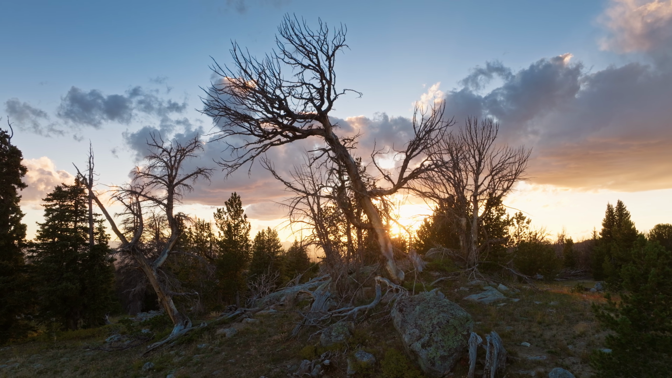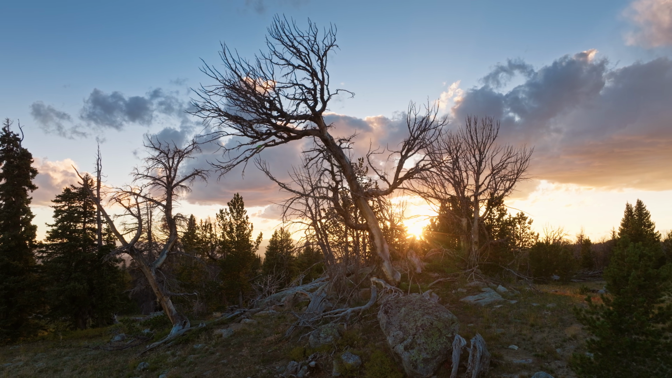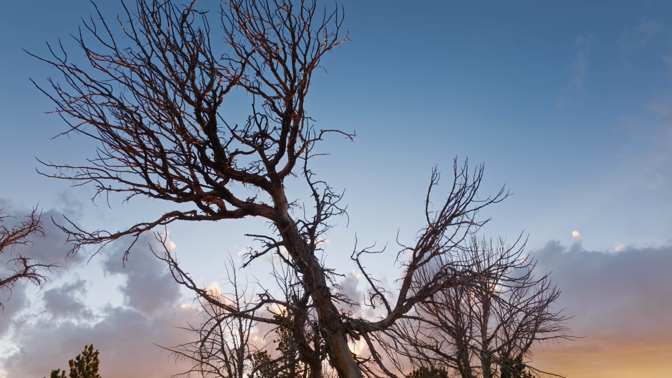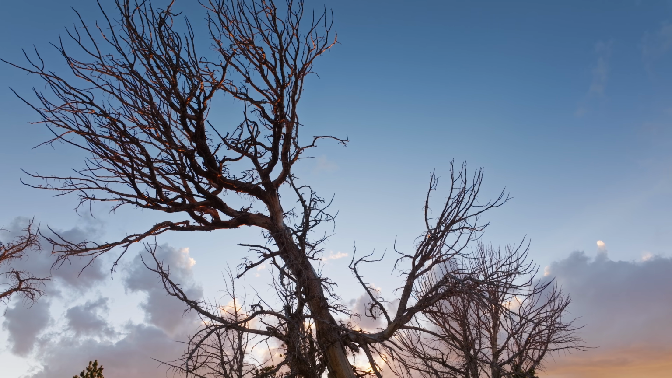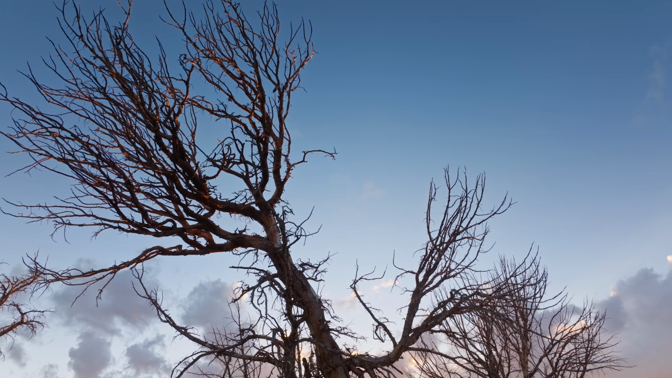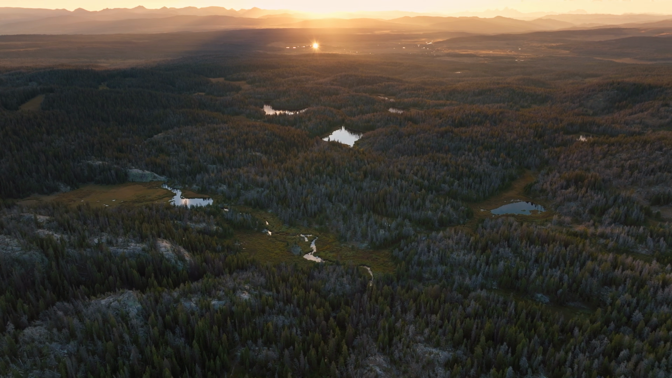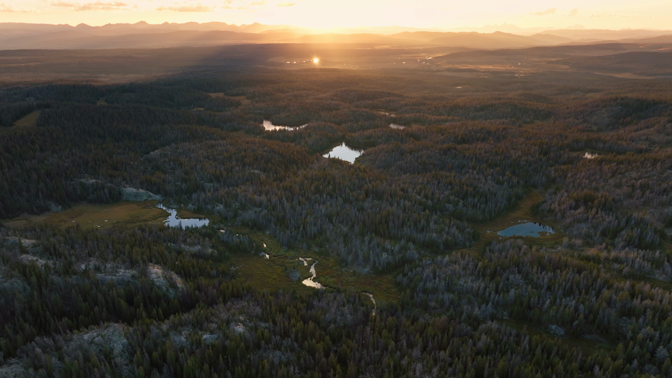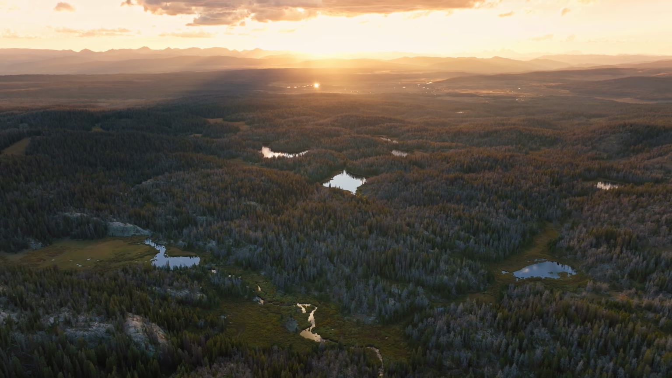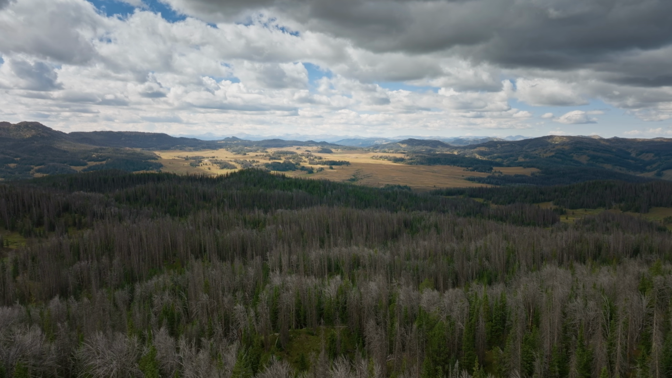If you spend any time in these forests, the first thing you notice is just how many trees are dead. Between a major pine beetle outbreak and now a fungus called blister rust that cuts off the flow of nutrients to the tree, they've been hit really hard, and the scale is hard to overstate. We're talking vast landscapes with dead trees as far as you can see. Many areas have over 90% mortality.